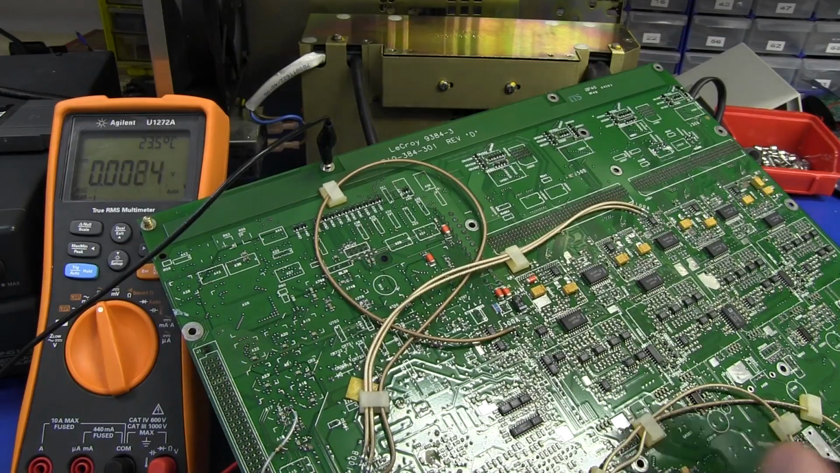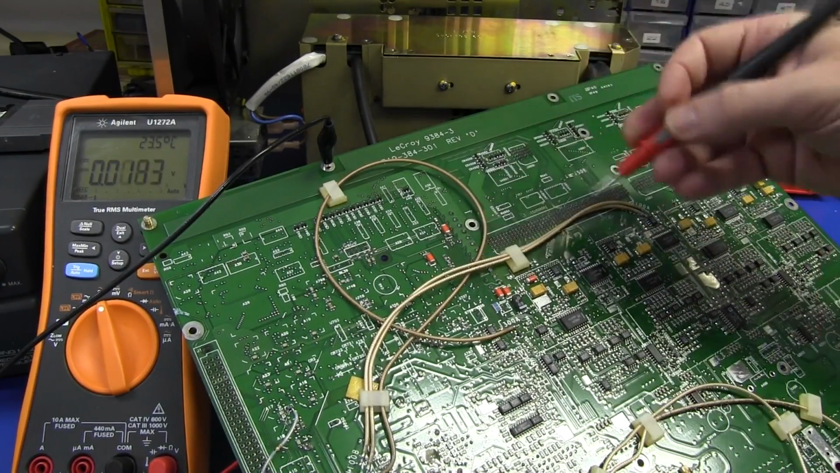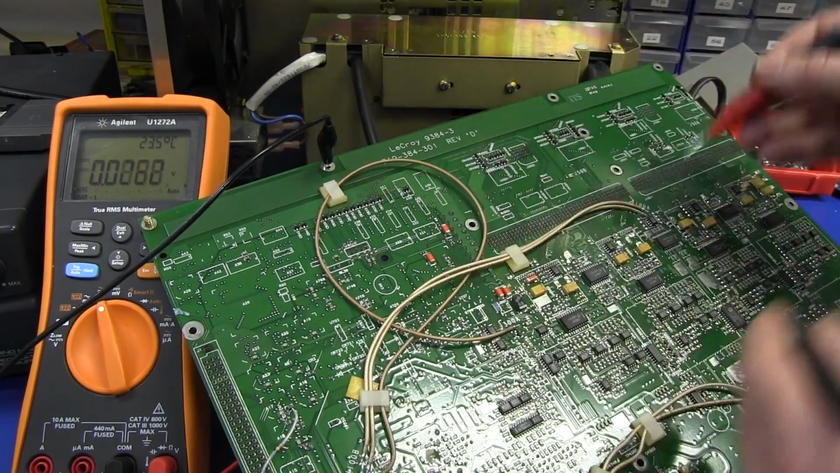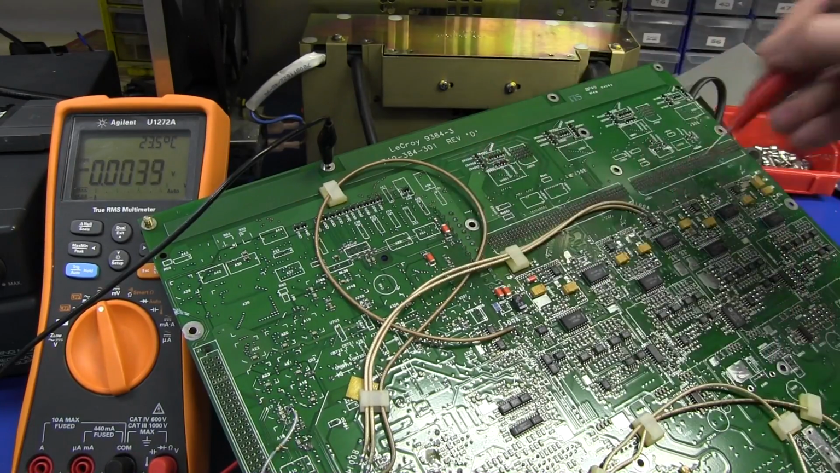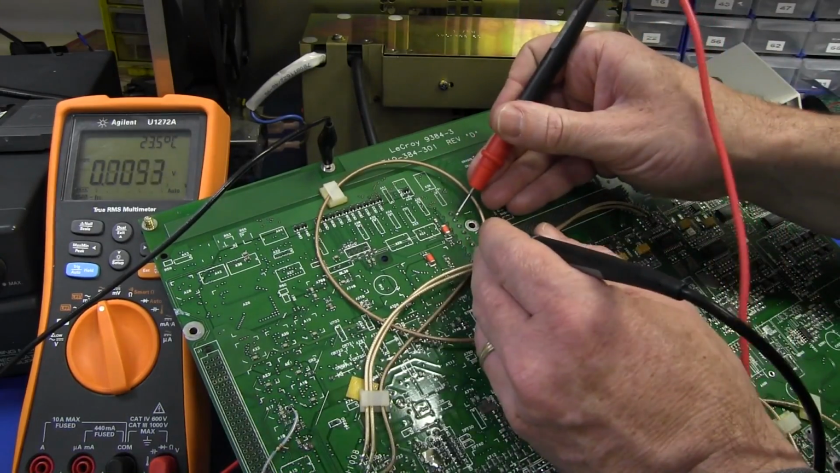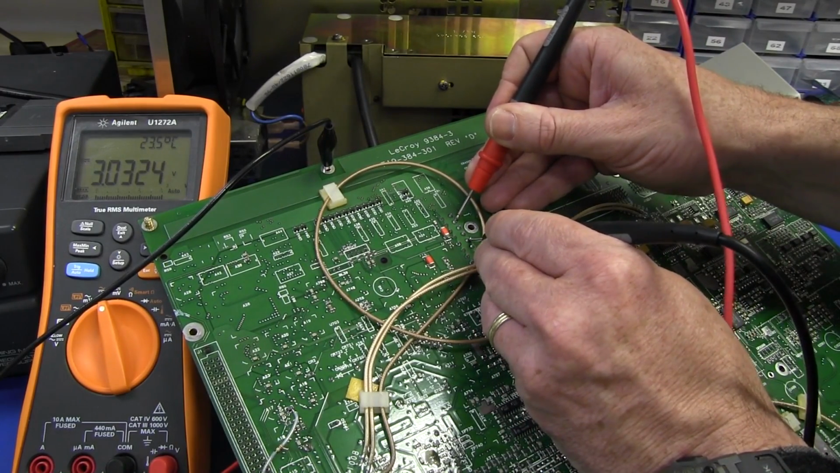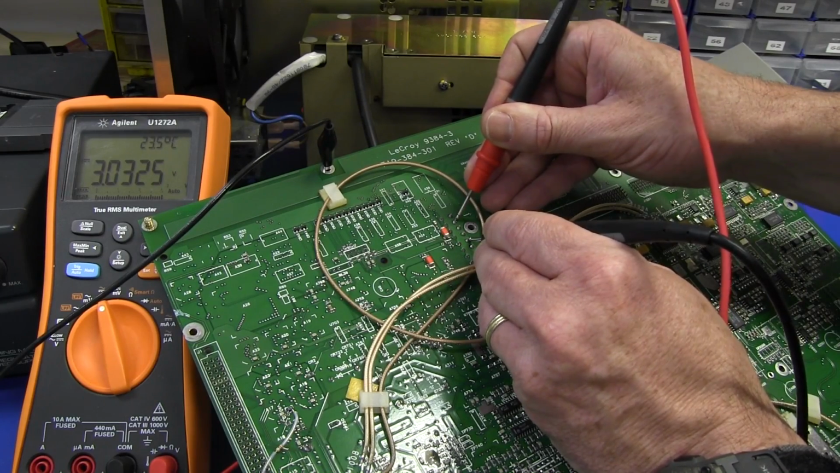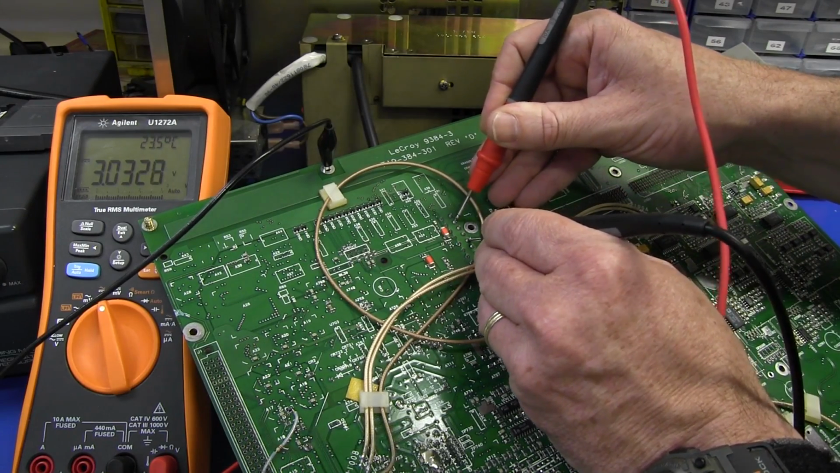So we can do the same thing again, instead of the voltage drop across the resistance of the tracks and the plane, we can measure the voltage of the rail itself. So we can start out over here, and at the connector we're getting 3.032 volts input, okay? 3.0325 for example.